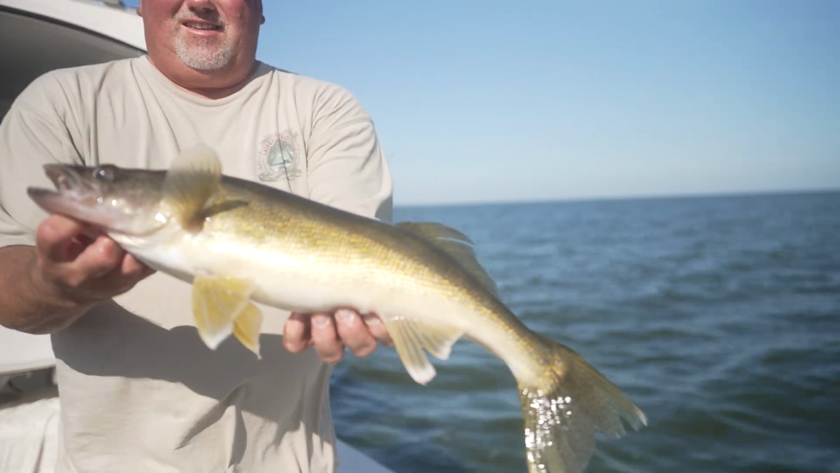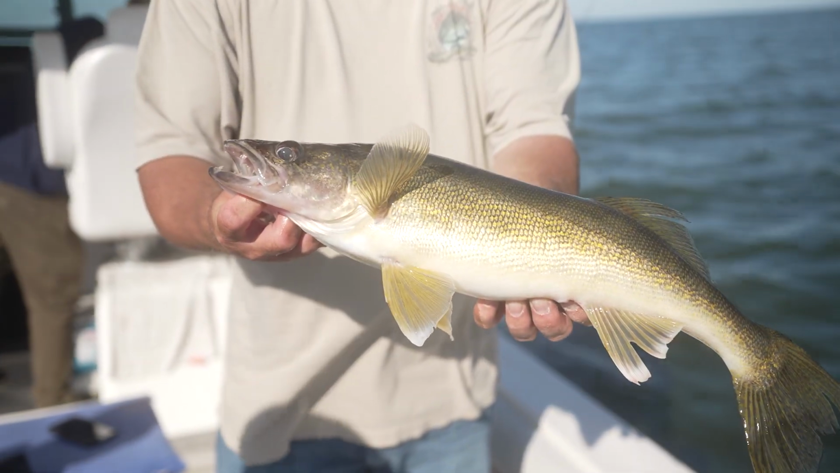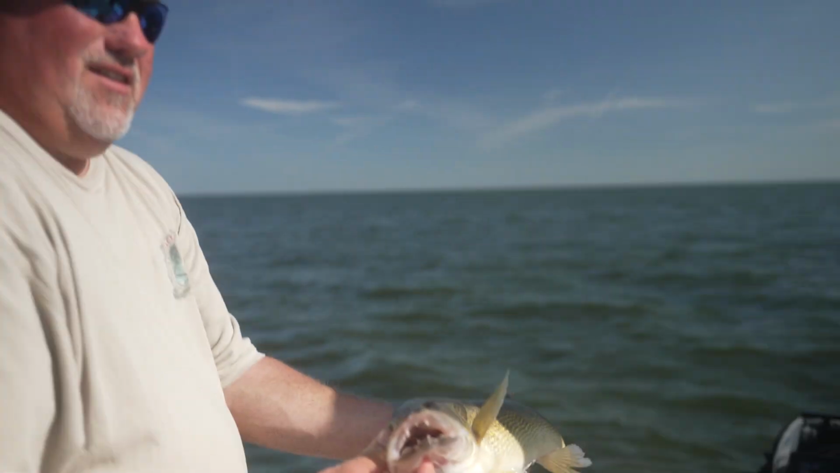Nice. Way to go, Jimmy. Beautiful job, Jimmy. That right there is what Lake of the Woods is all about. We'll let them go, obviously, but you want to catch those, and the lake is filled with them. Let me get a closer look.